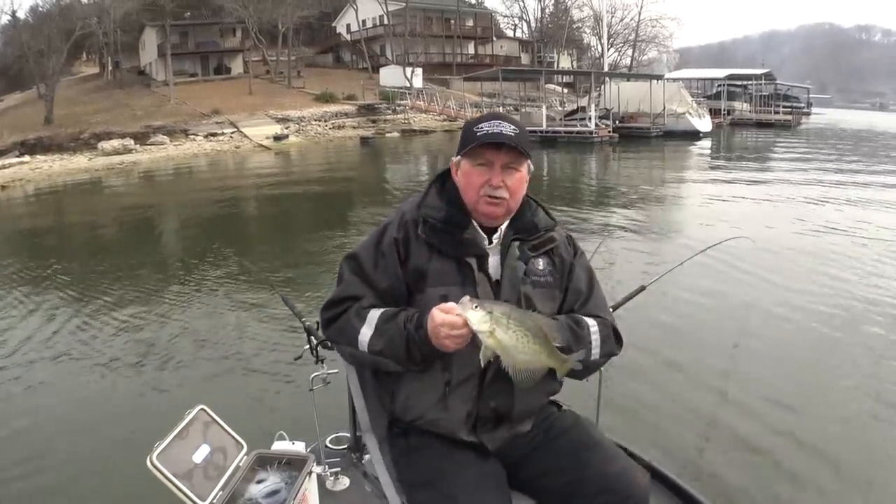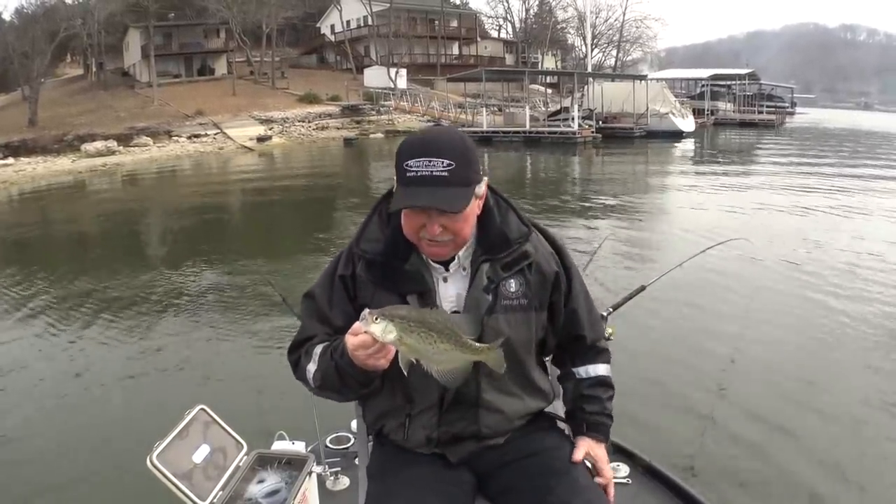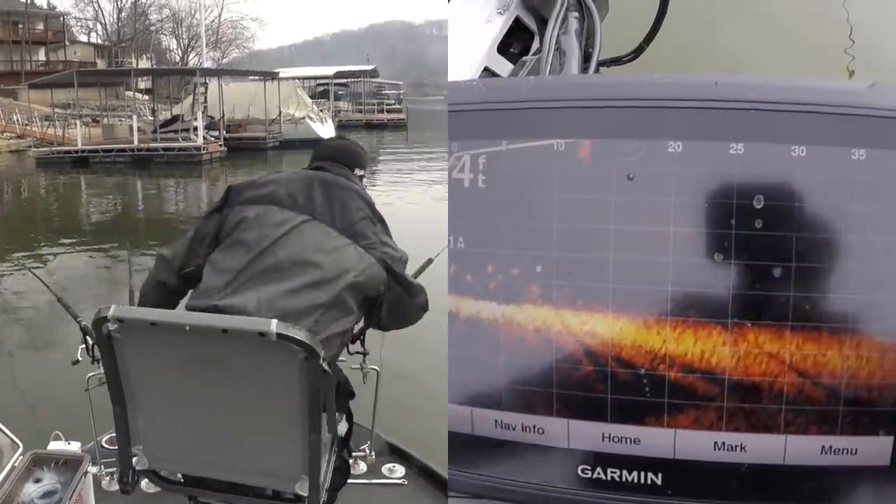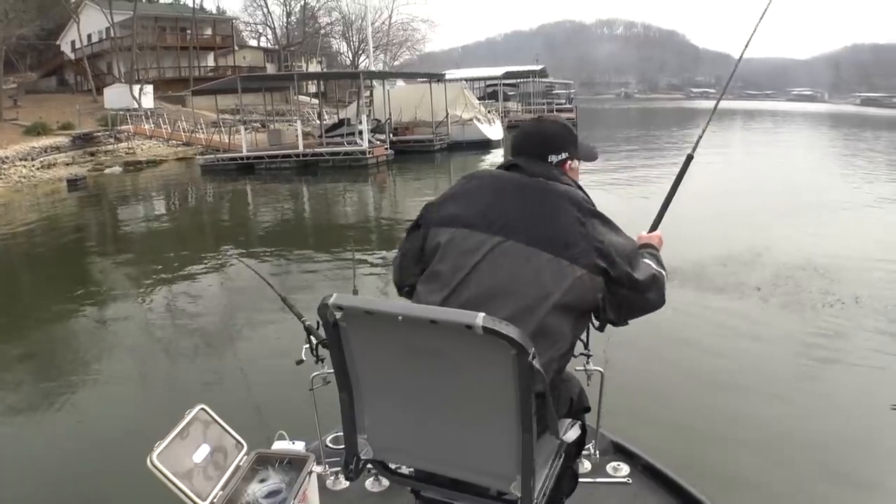Nice fish. I'm cold. I'm going to try to catch one more, and I'm going to go to the house. There he is. There he is.